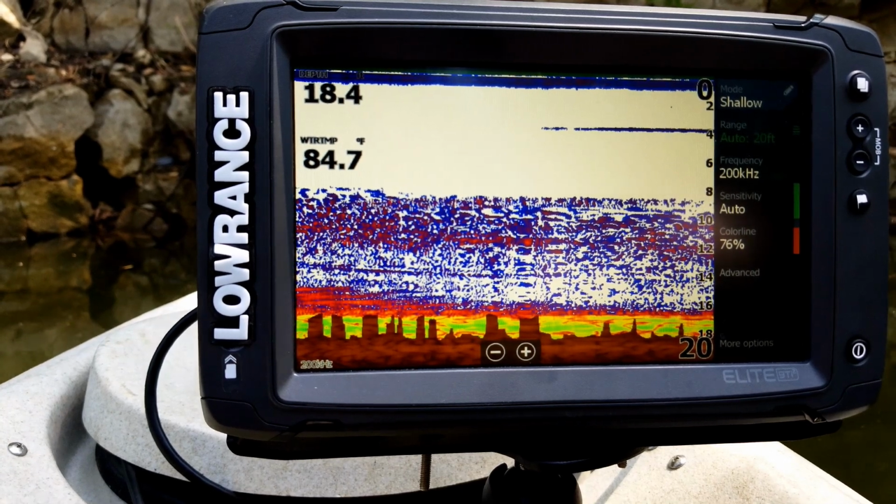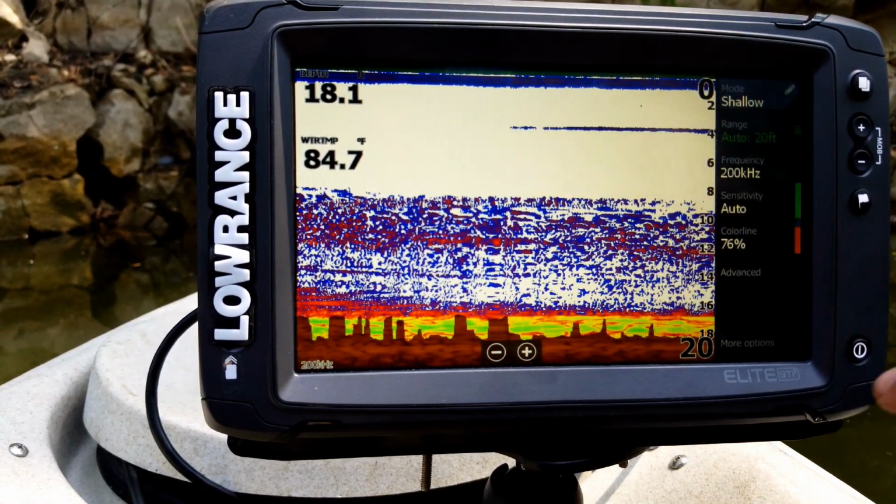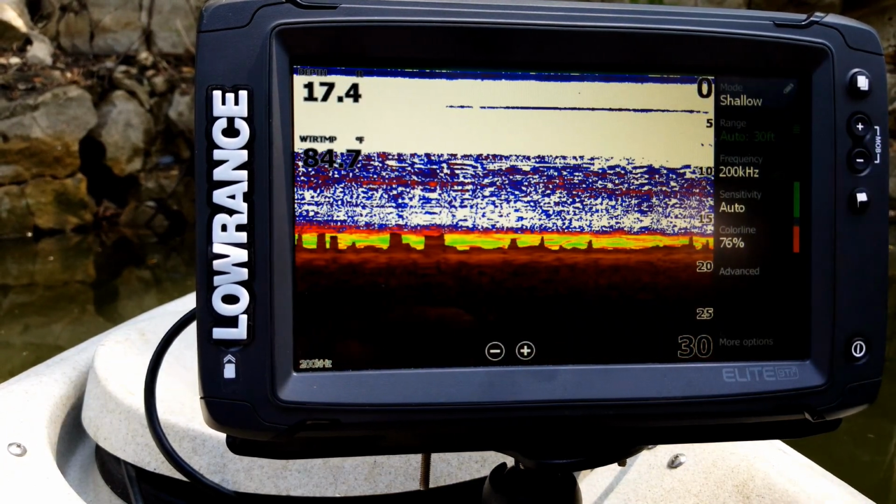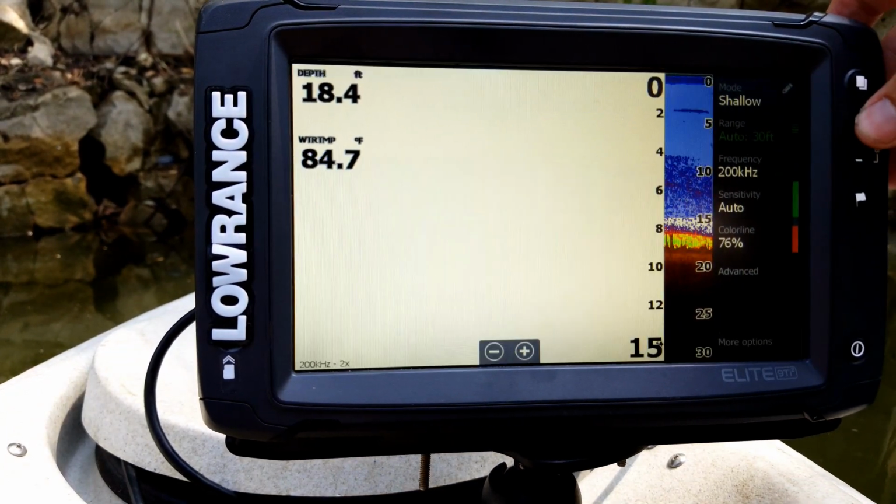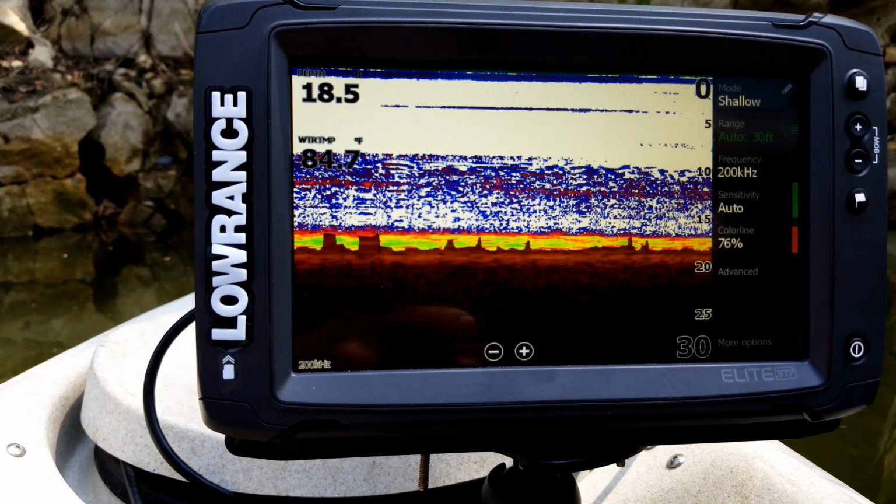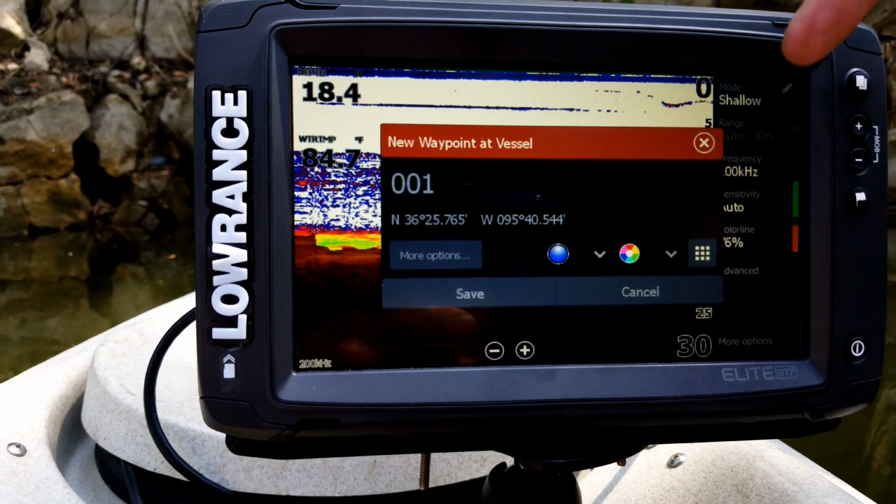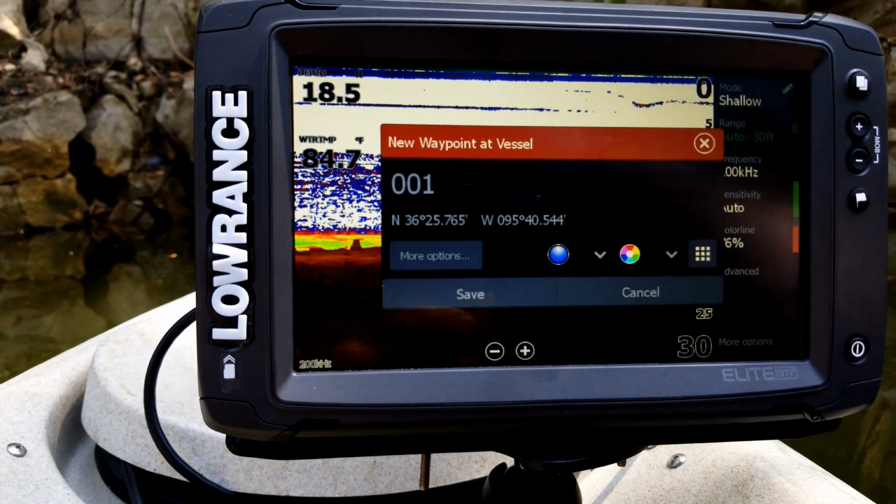Now, another little thing on the buttons here, which I mentioned before, you have your plus and minus there. You also have a plus and minus here. Now these do the exact same thing. Your plus zooms you in, minus zooms you out, and then you have your flag. If you press your flag button, it pops up a new waypoint at your current position, and then you can hit save.